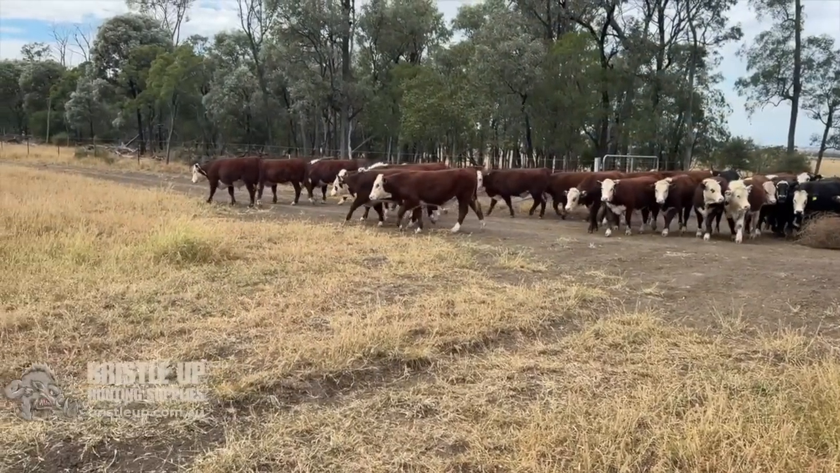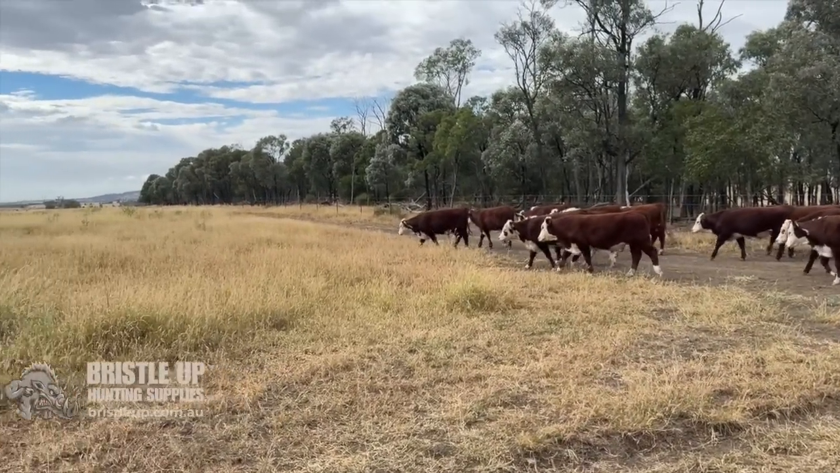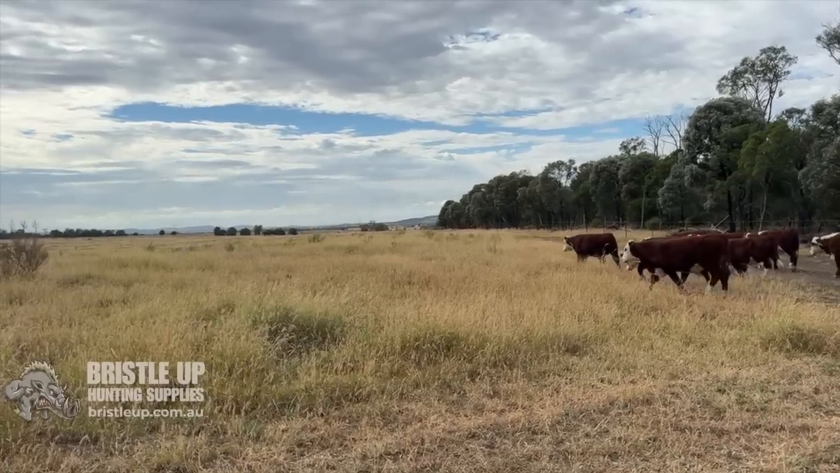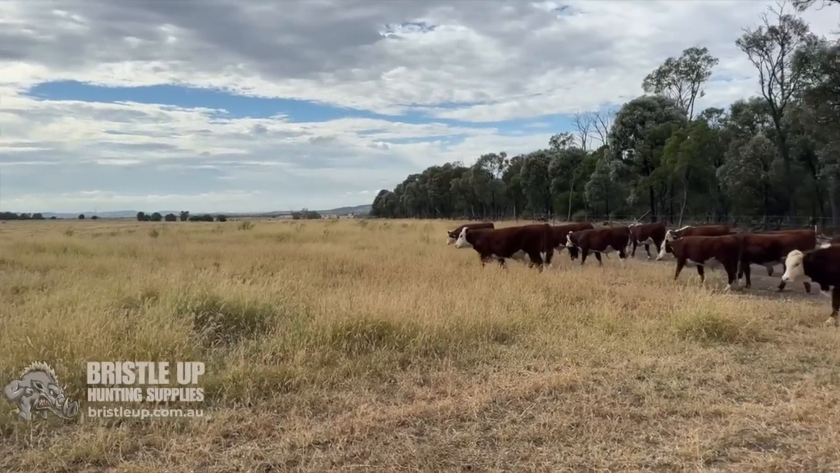Here they go. Just got to take them up about another 600 metres or so to the trough.